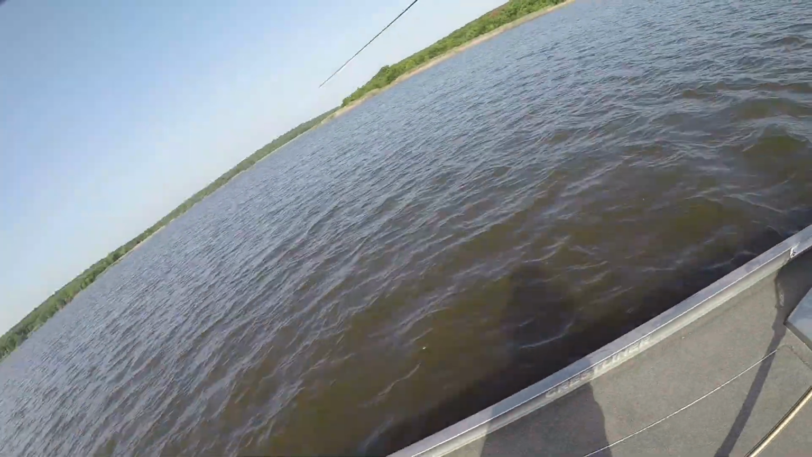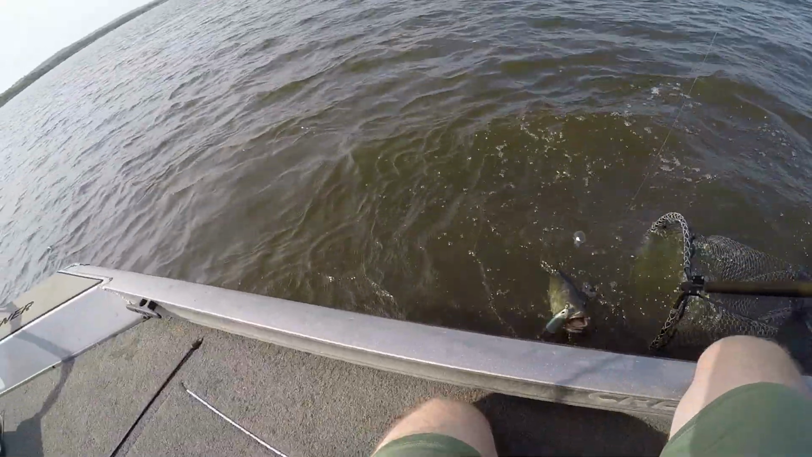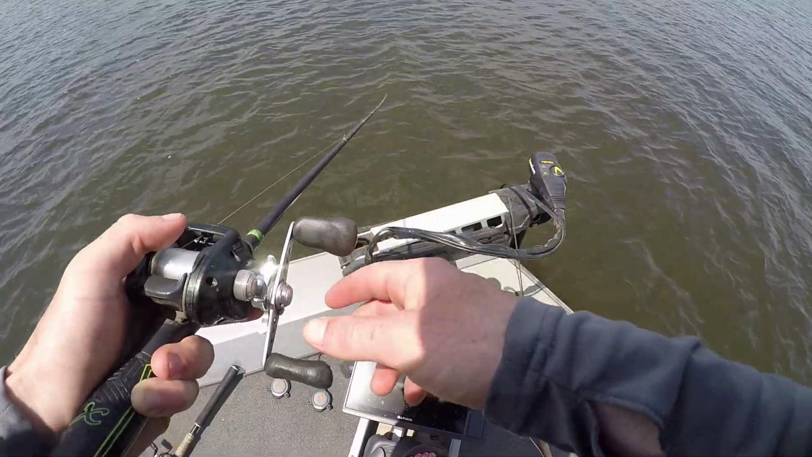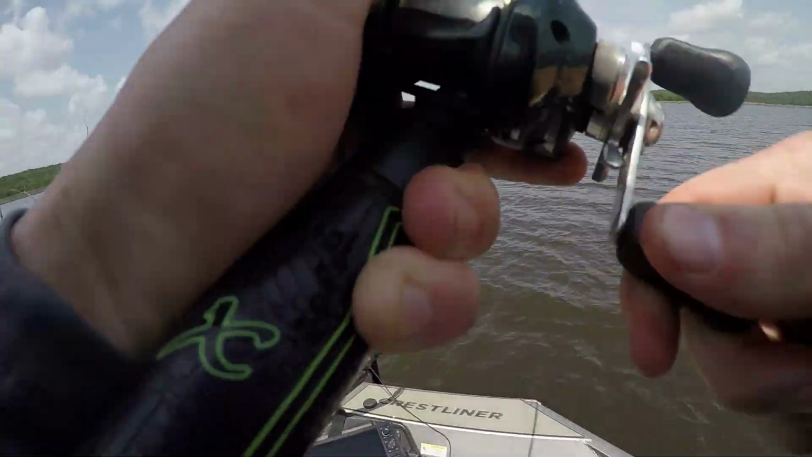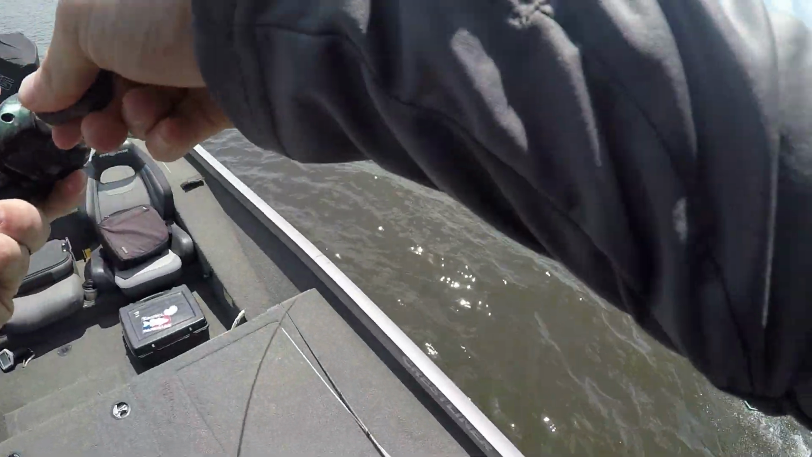Oh my God, he about took the freaking rod out of my hand. Another good fish on the glide. Good fish though. Got him. There we go. Another good one. Oh my God, it's a giant. That right there is why we came out.